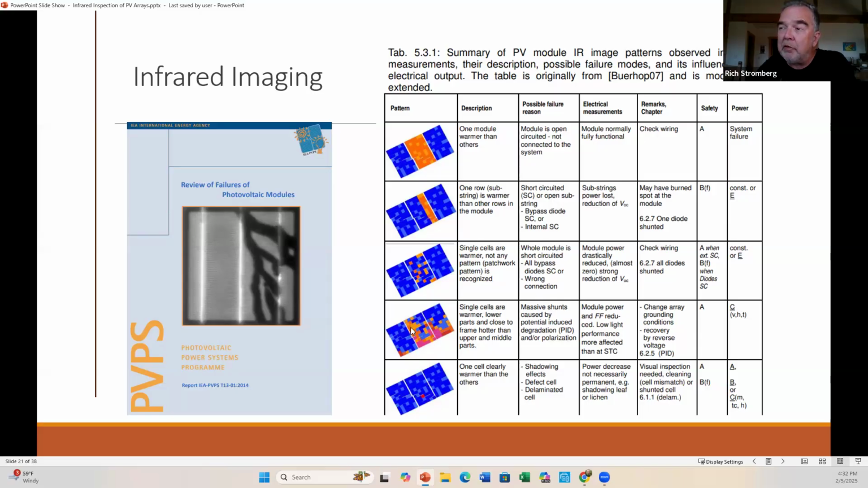If you have more of an edge effect, that's a thing called PID, or potential induced degradation, in which case charge can build up around the edge. There are two kinds. One is static charge, and you might see this on a long string of modules that's at least 1,000 volts on the string. You'll see it even more commonly on 1,500 volt strings. At either end of the string, the very positive or very negative end, the potential to ground can get great, and you get static charge buildup, and you'll see this pattern.